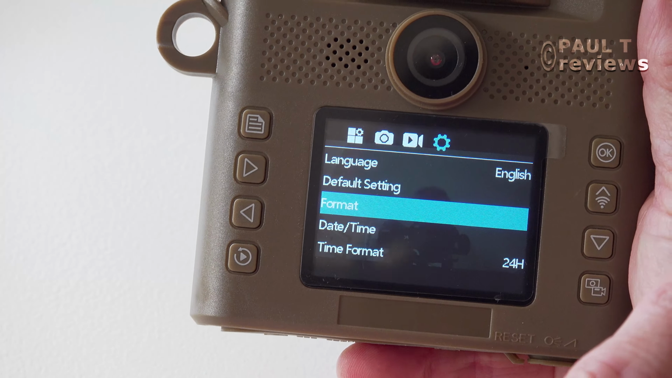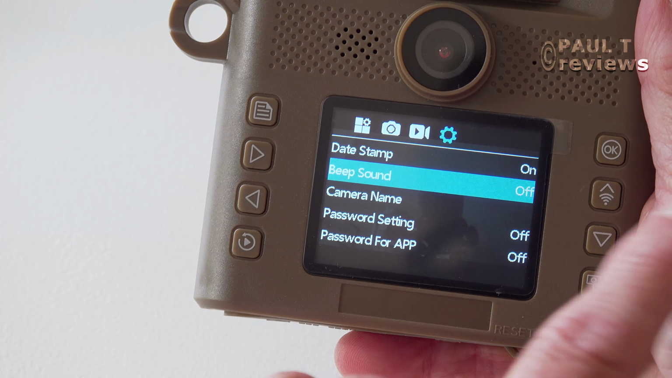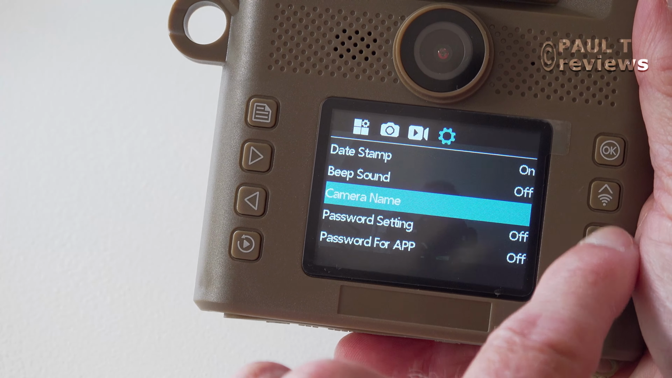Beep sound. I think we've had probably enough of the beep sound. Probably uses battery. Camera name, let's just see what it's got. Okay, it's got the TC21, that's fine. I use a lot of cameras, and so I want on the banner the name of the camera.